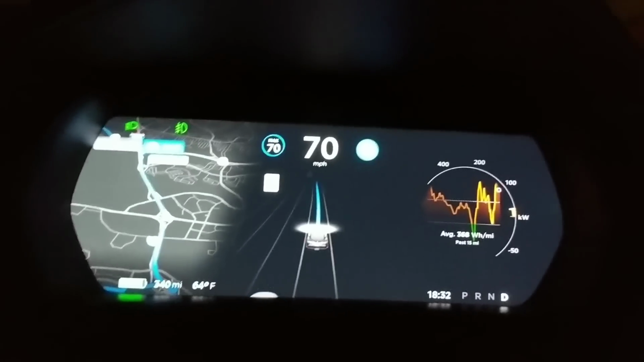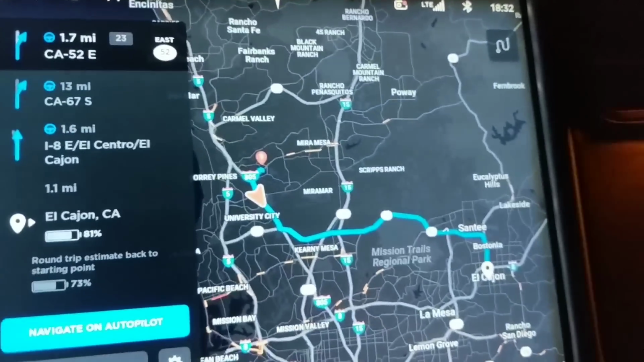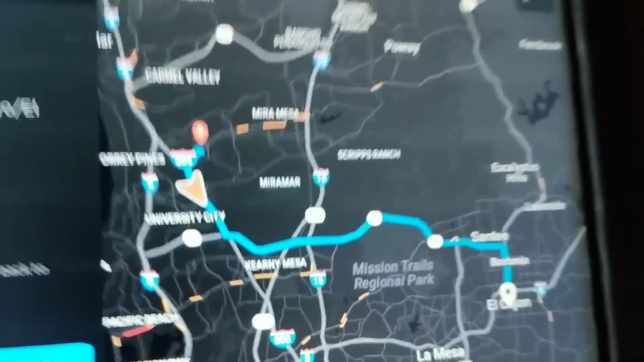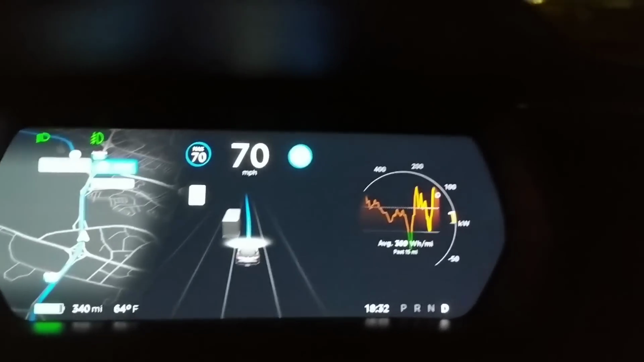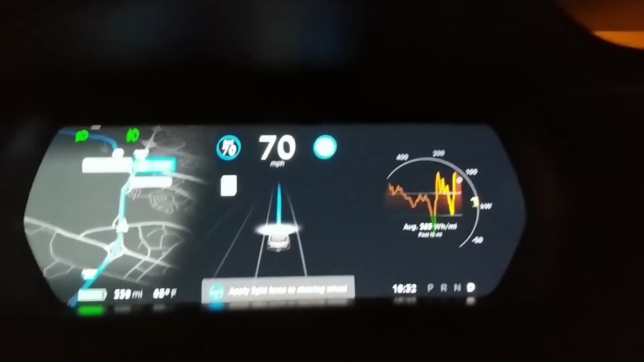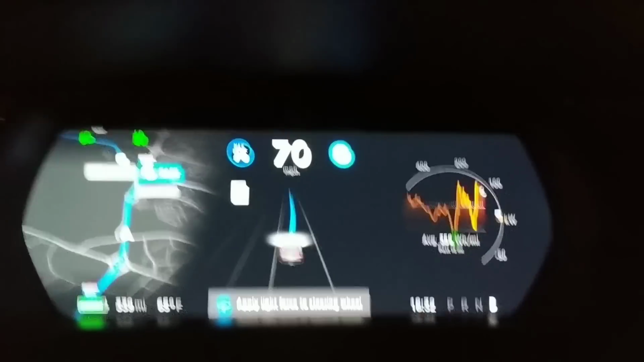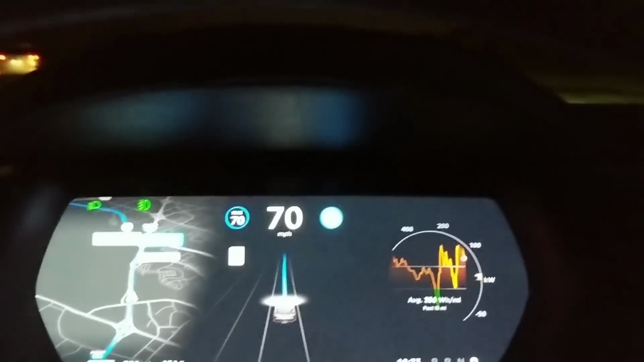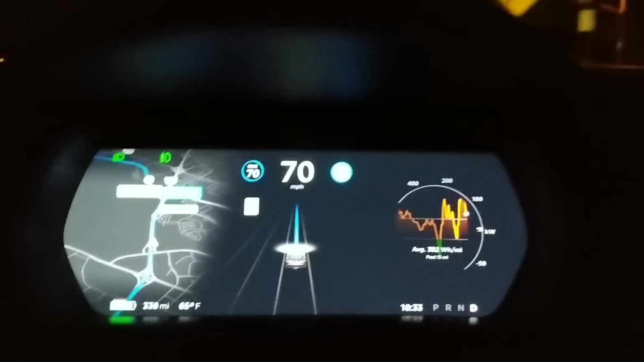So we're on the 805 South, and in about 1.8 miles we need to take California 52 East towards El Cajon, as you can see here. So let's look at the instrument cluster and see what happens. This is a big truck coming next to me, and as you can see, the car detected it. This straight blue line is the new way to navigate on Autopilot. So I'm just going to keep one hand on the phone and the other on the steering wheel.